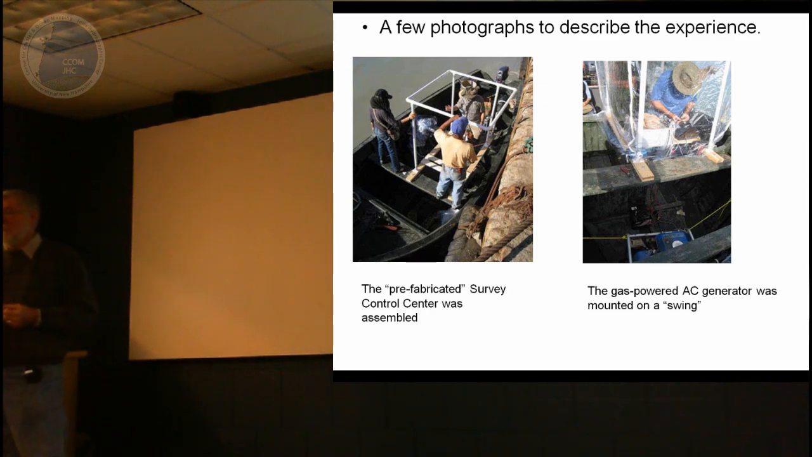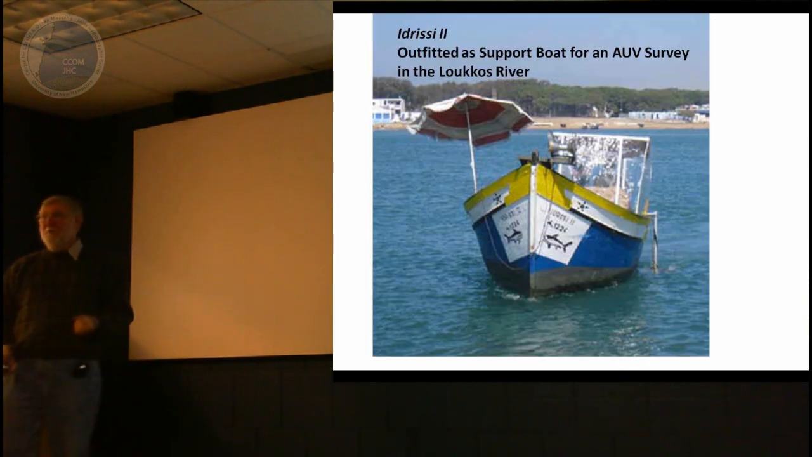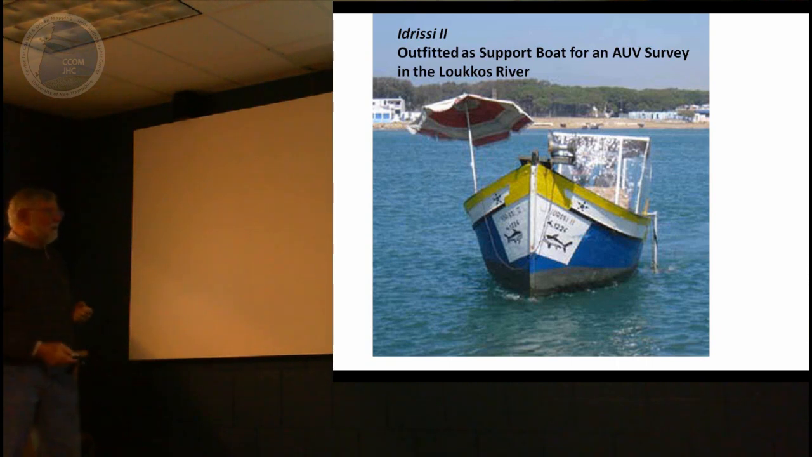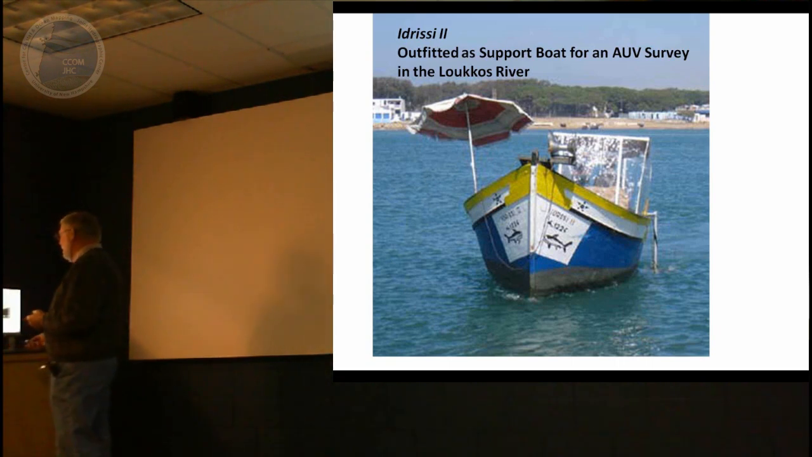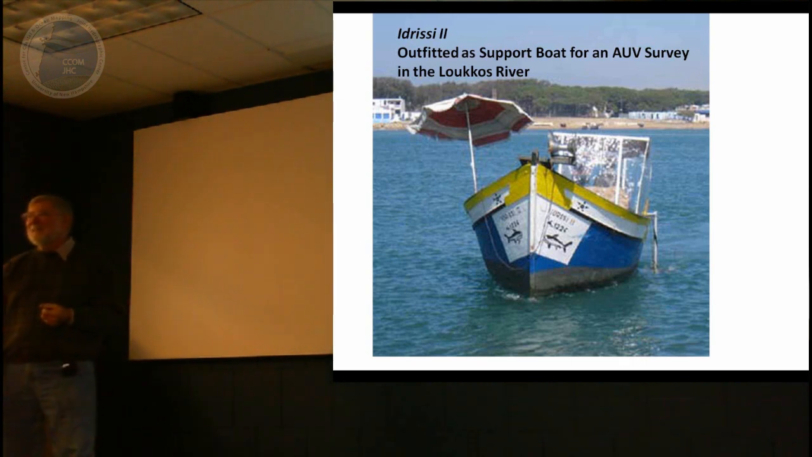I'll tell you why. 10 dB less noise in the sub-bottom profiler, because it wasn't sitting right on the bottom of the boat, banging out sound. But little things like that, they thought we were a little over the top. I guess after we were outfitted, we did look kind of a little bit over the top. Okay?